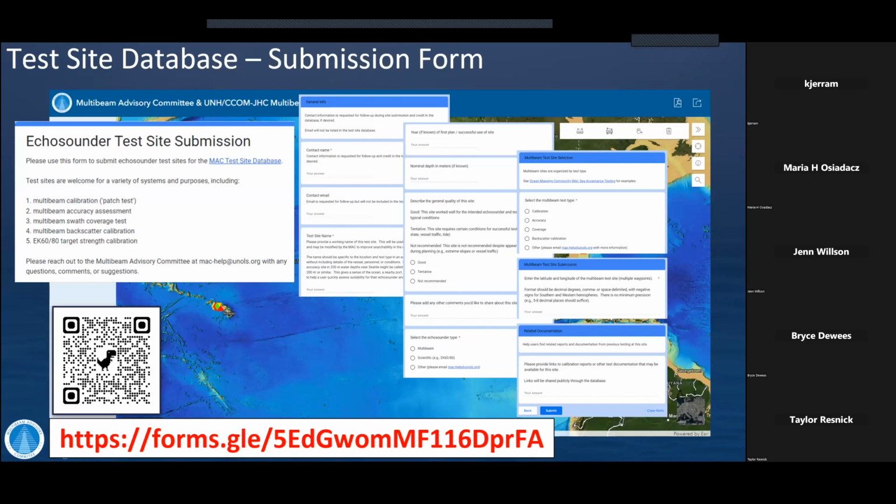As I mentioned in the earlier talk, we have a way to submit any sites that you know about and want to share. And the benefit there is that if you have more ships going to the same sites, you can make more apples to apples comparisons. So it's good for everybody.